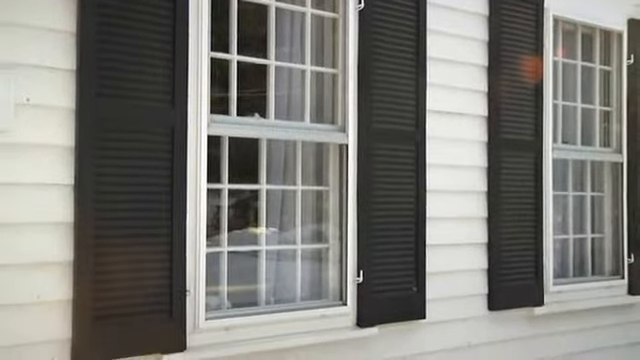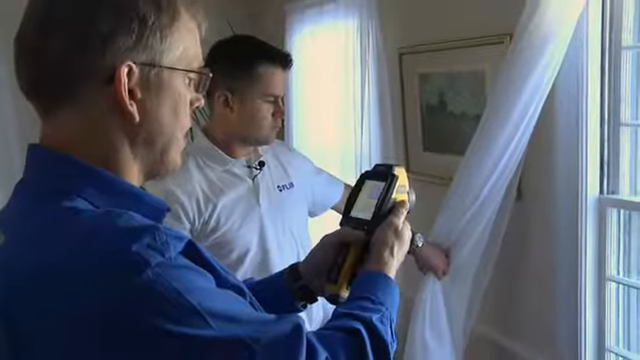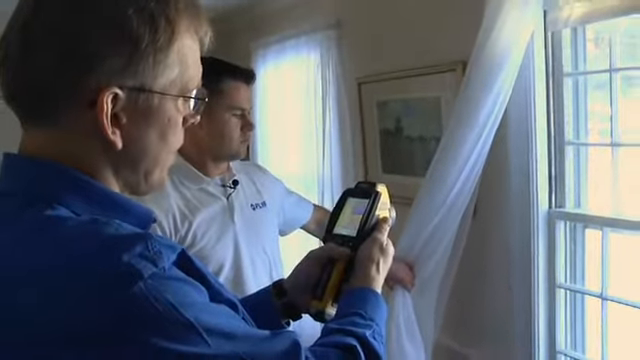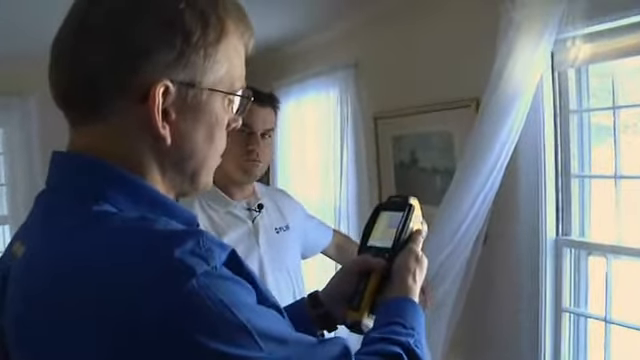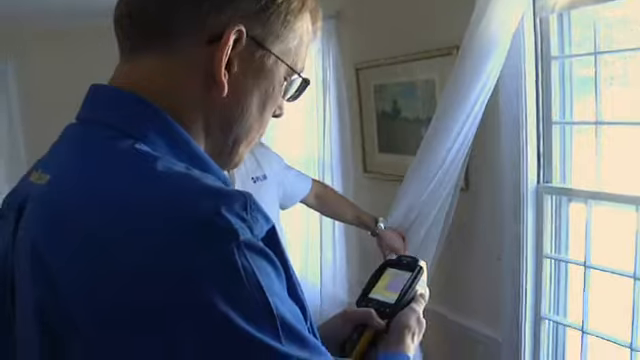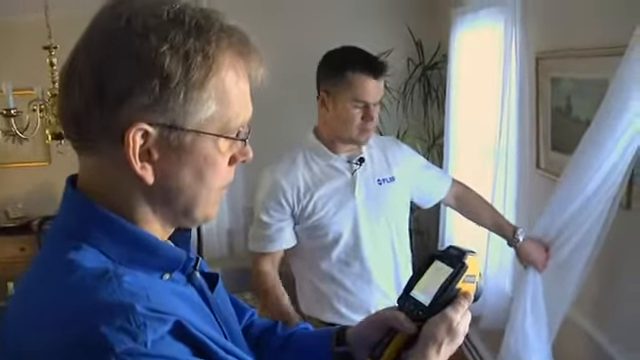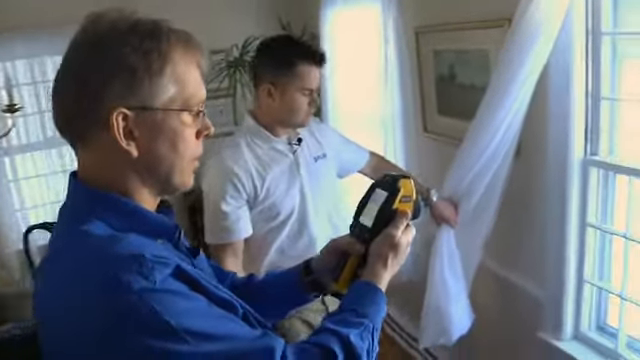And these are older double-hung wood-framed windows, single-layer glass with a storm window on them. And, you know, that can work if it's caulked and tight and has some good weather strips and stuff like that around it. That certainly can work. So it's not always that you have to replace a window. You can actually repair and adjust the window and seal what's around it. Okay. And get an existing window to work pretty well.